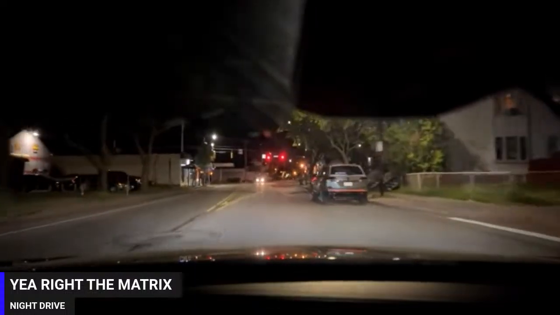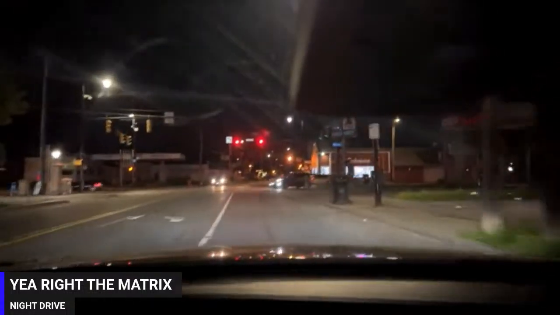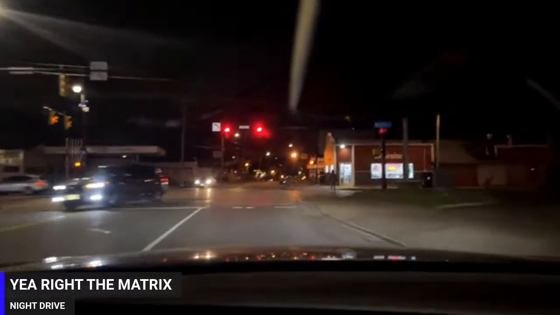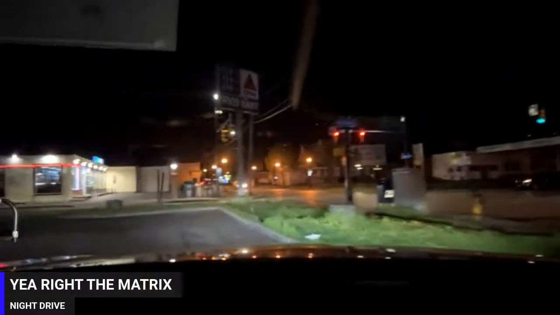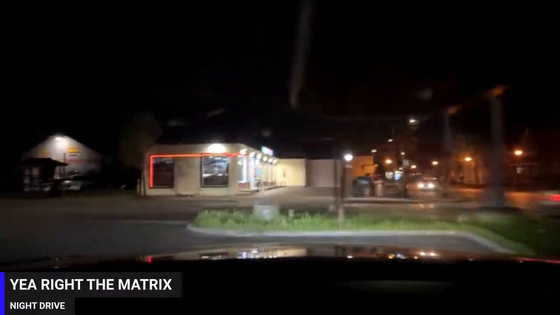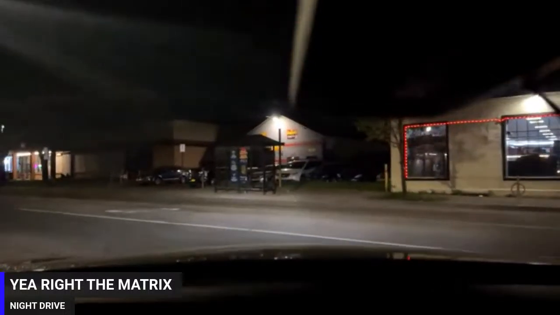Not really much. It looks typical to me, that's just how it looks. Again, I just saw one cop for a city this dangerous. I mean, shouldn't there be cops everywhere? Nope, not here, because they got clear agendas. Clear agendas, y'all.